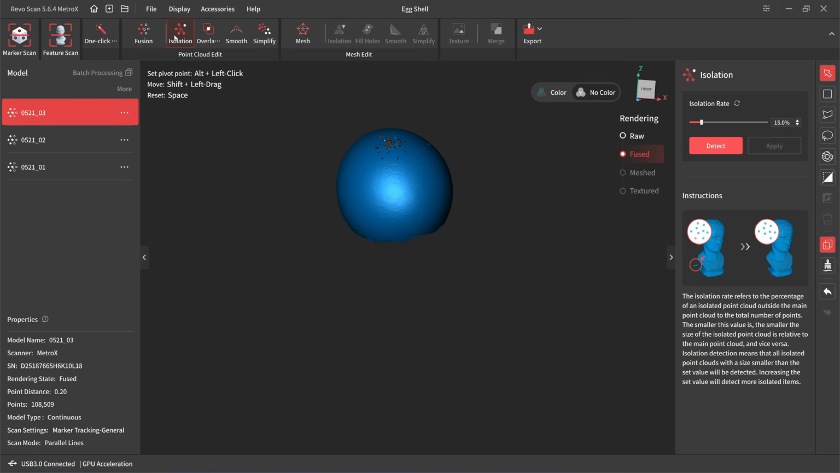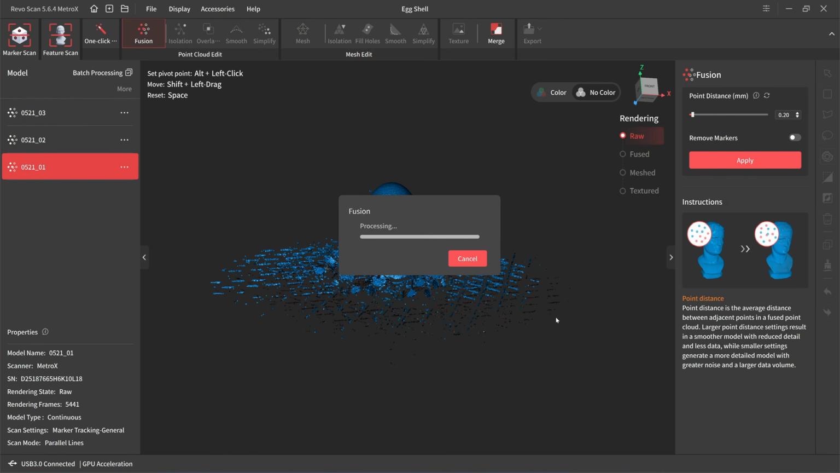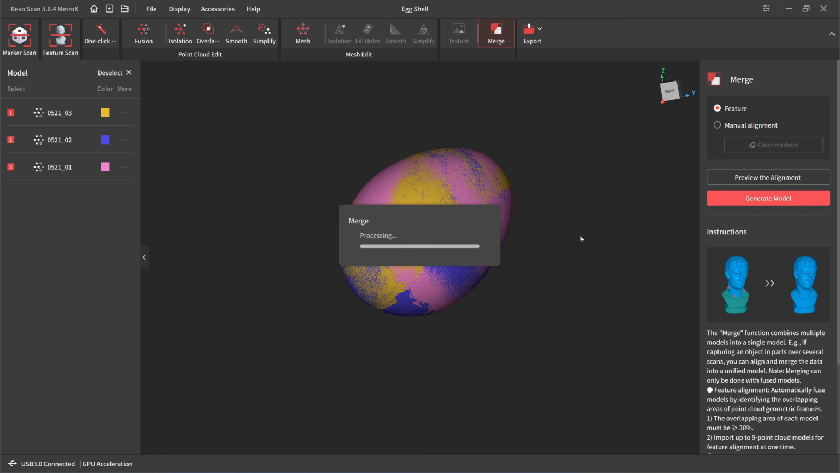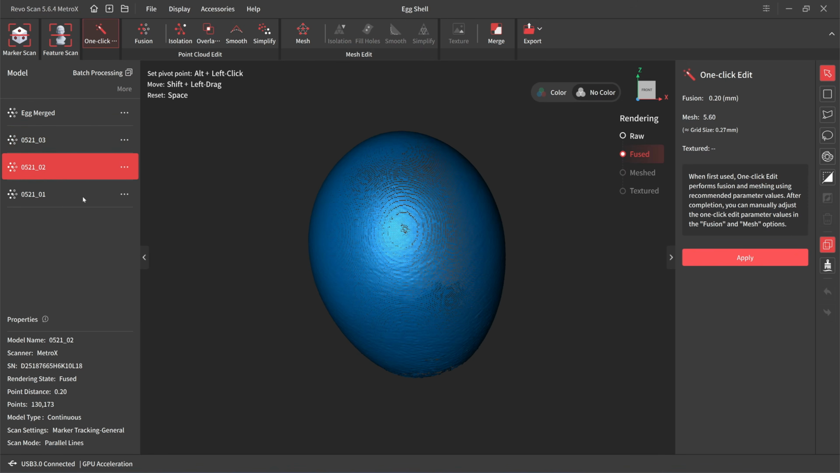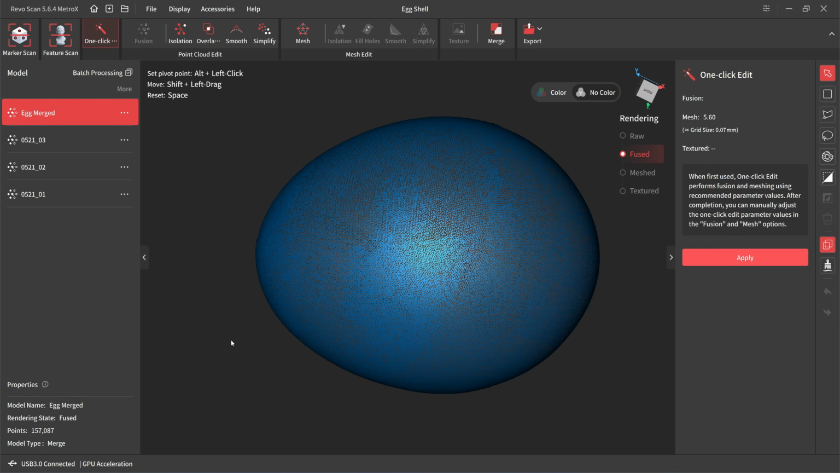Click on apply, isolated part, fuse point cloud 0.2, apply, merge. Okay, can I click more than 2? Preview the alignment. Let's generate the models. First scan we have 100,000 points. Second scan 130,000 points. Third scan we have 120,000 points. We should have at least 350,000 points, right? But you see here, after merging, the point cloud is only 157,000 points. When you merge it, half of the point cloud is gone.